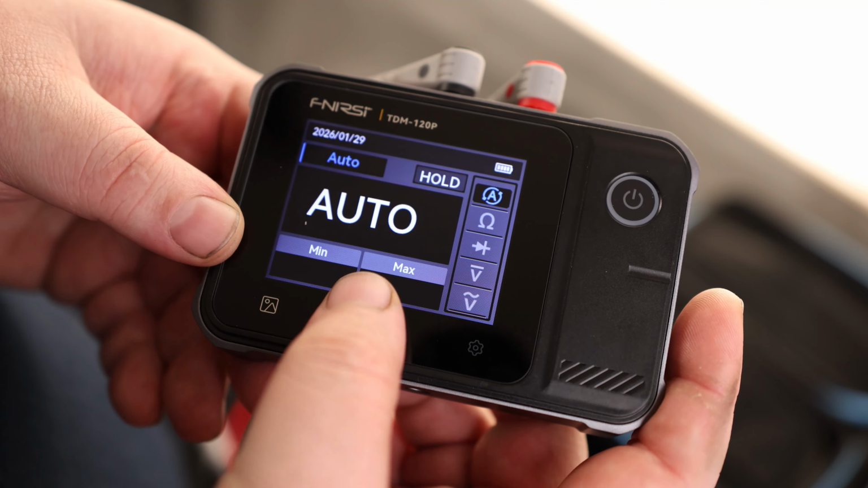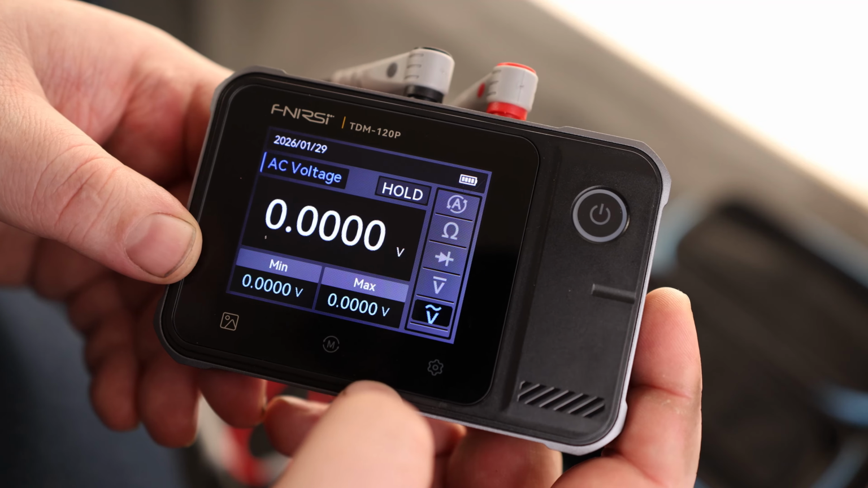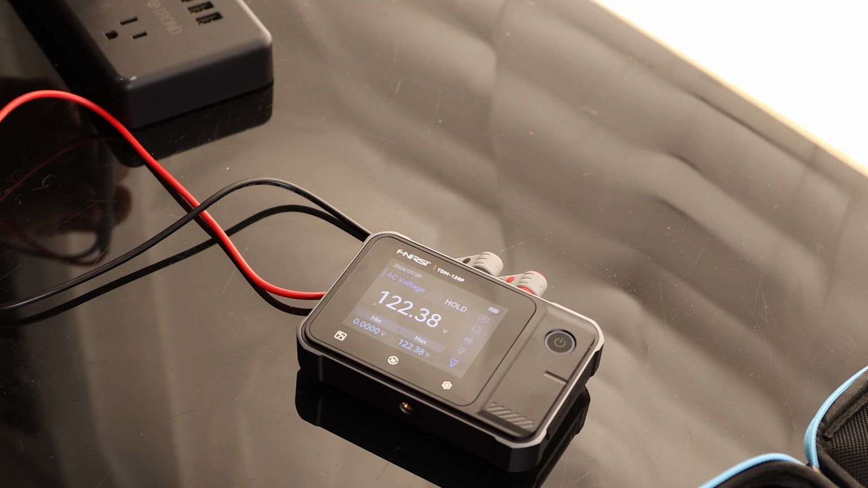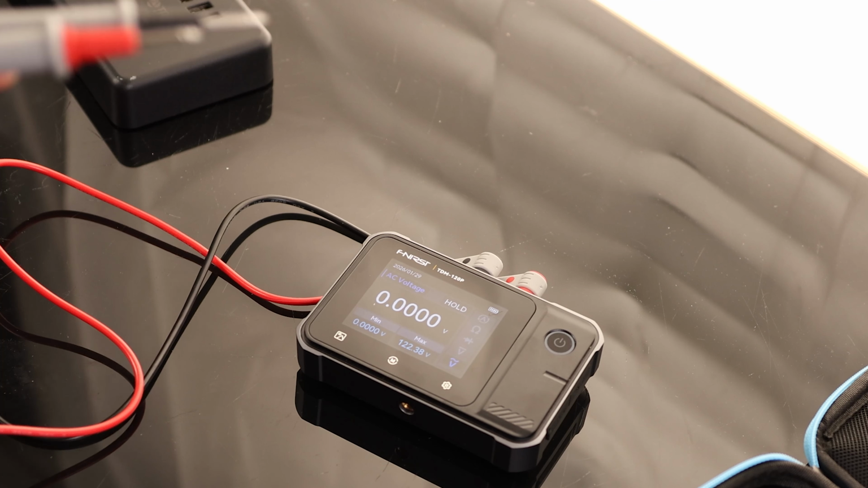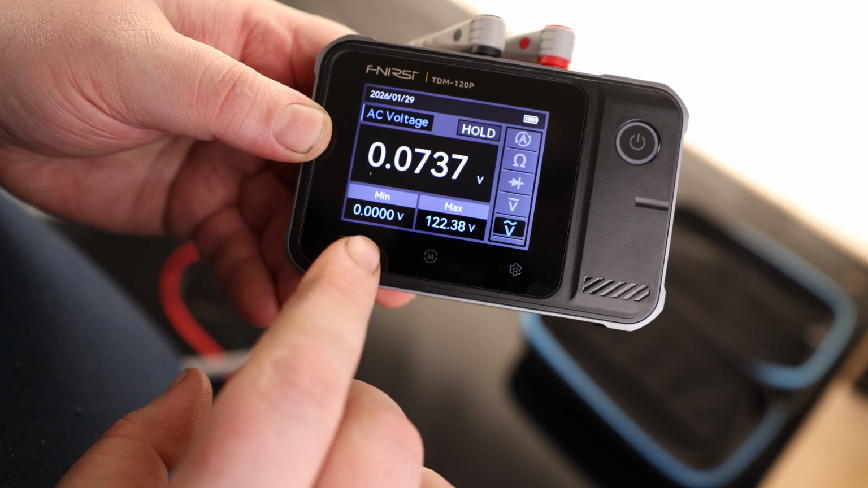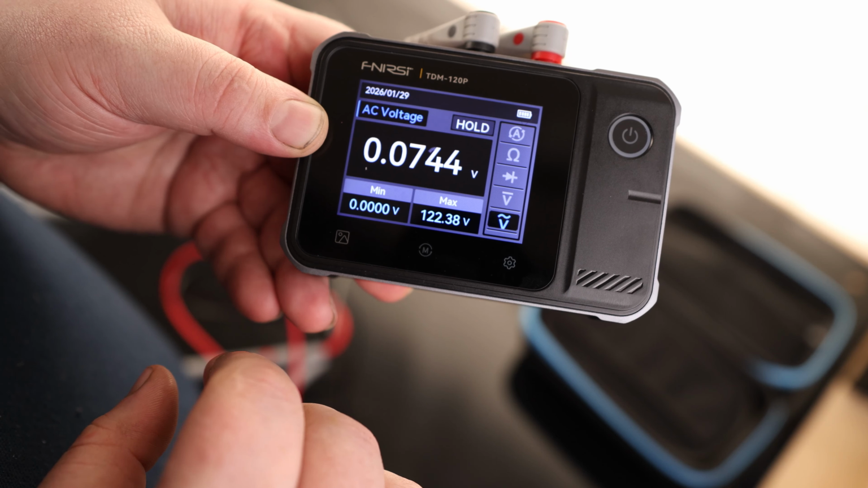In the center, we've got our mode button. You can hit that. And now we've got our multimeter. So let's go to volts AC. Right now we're at 0 volts. There you go. And we can see that that is reading 120 volts. So very interesting having a tool that is both a multimeter as well as a thermal camera all in one tool. And we also have our min max right here on the bottom. So min was 0, it wasn't reading any voltage. And our maximum voltage reading was 122.38.